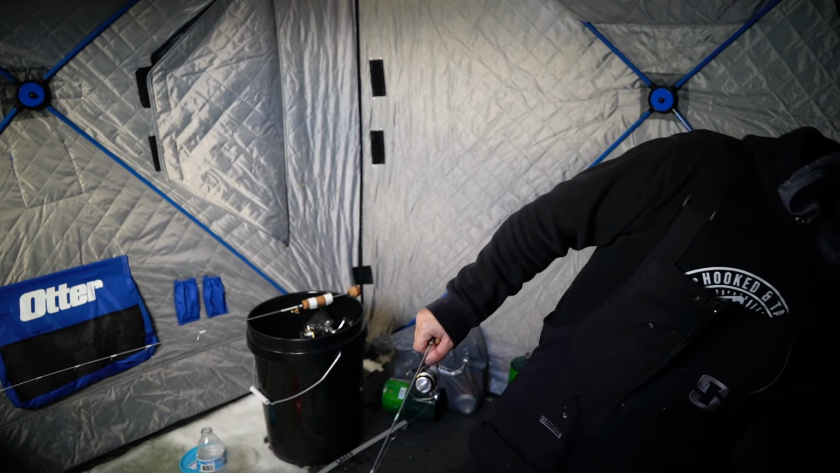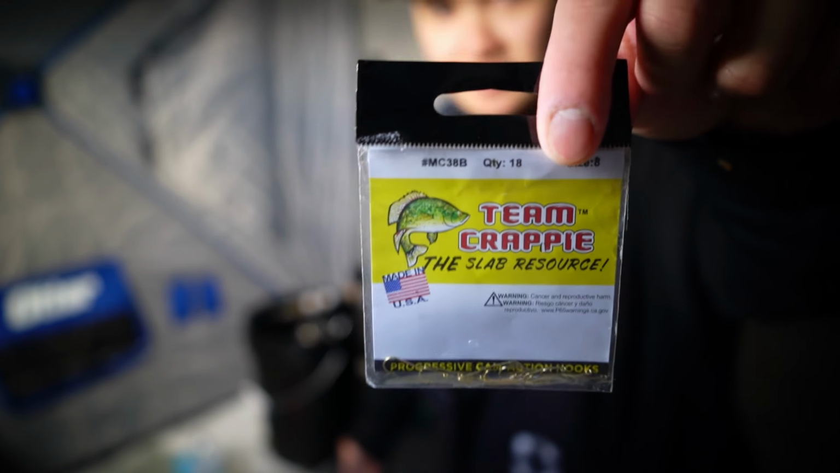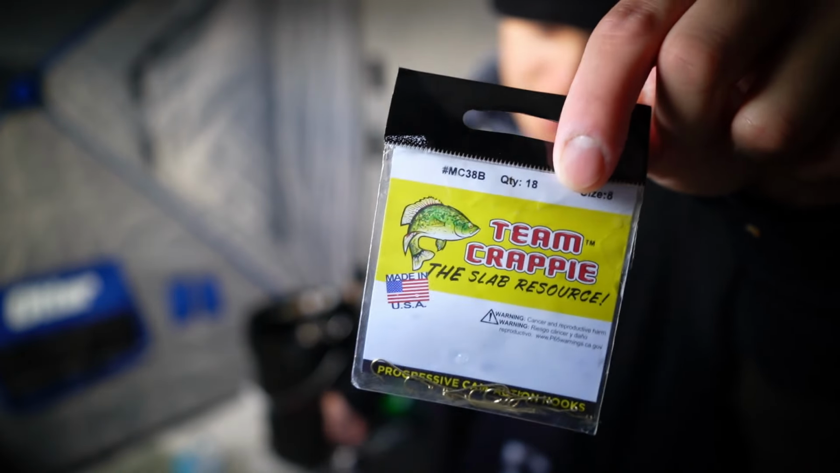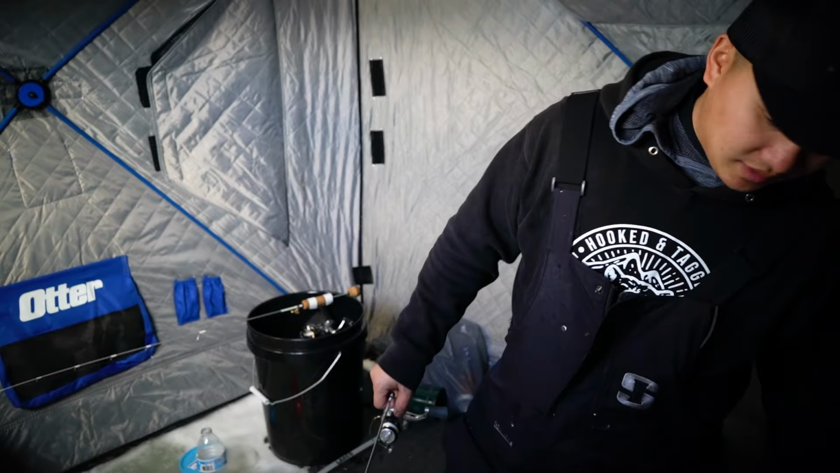I'm using a size 8. You go a little bigger, like size 6 is fine, but this is the brand that I'm using. Does it matter? I don't really think so, but this is the size I'm using on the drop shot.